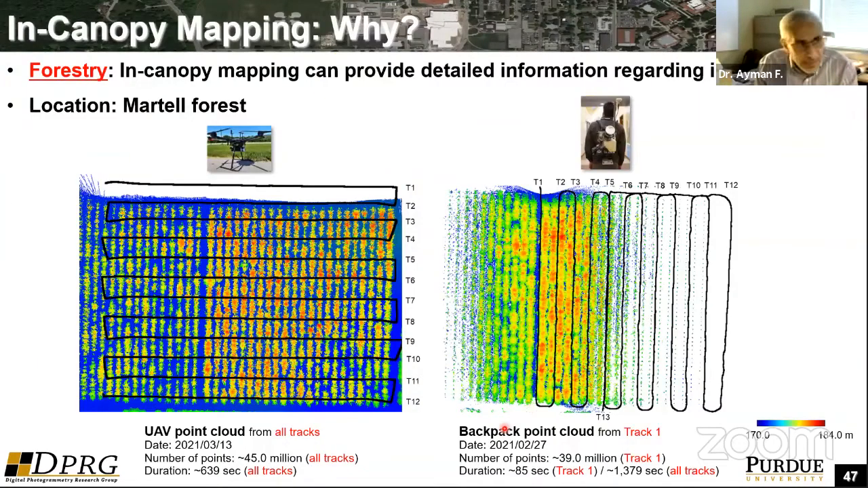So now, in the last few minutes, I'd like to talk about why, right now, we have very good systems that give us above-canopy data, but in-canopy mapping is very important. Just to give you an example, this is work we are doing in forestry, and we'd like to get information about the trees as much as possible.